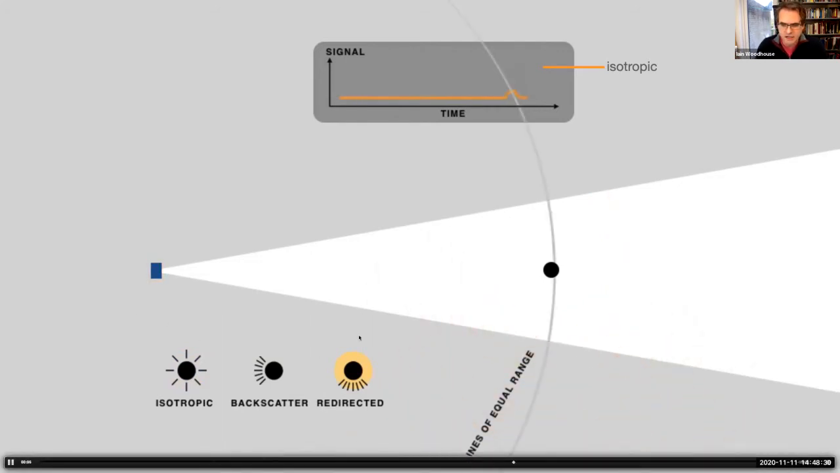This second case, the redirected one, still scatters all the energy, but it scatters it down the way. In this particular picture, you'll see from the animation that there's almost nothing in the upward direction, and almost all the energy is scattered in the downward direction. So this particular scatterer is redirecting the energy away.